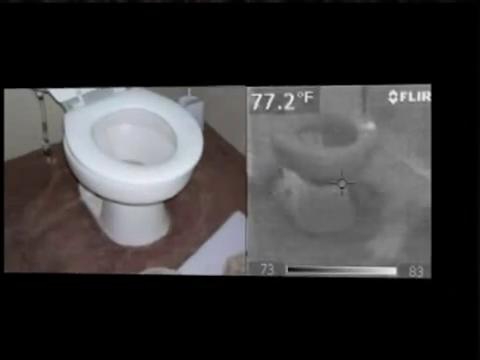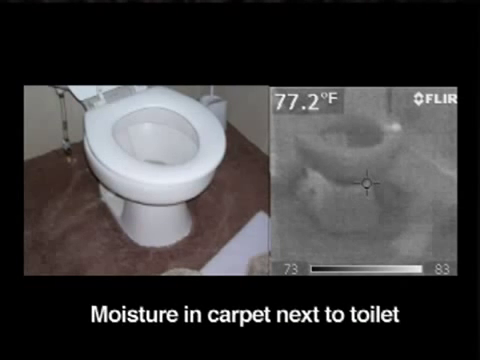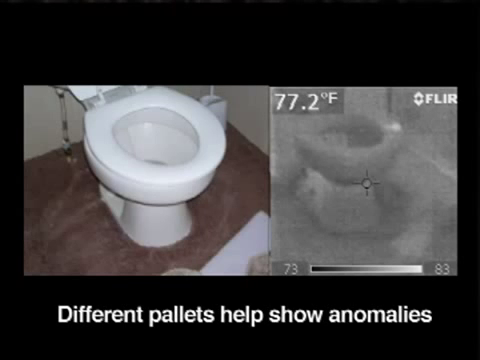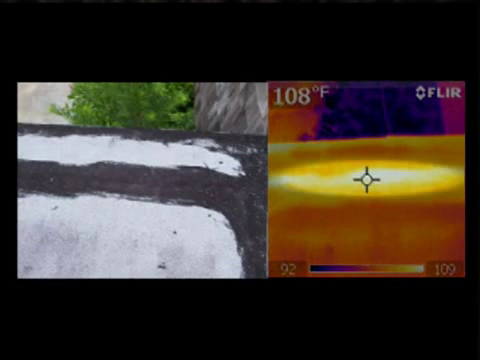Turn to the next image. Again, we see the picture of the toilet. Moisture was detected. I wanted to include this photograph because sometimes thermographers will use different palettes. This is a black and white thermal image. Sometimes you'll see the different colors like we've seen on the previous photographs, and that was called a palette that's called iron. And sometimes you'll even see other varieties that are called rainbow. Different palettes allow the thermographer and the camera to bring out more clarity of the anomalies that they may discover. Here on the next photograph, we see a flat roof, and we see the bright spot there on the left is hidden moisture.